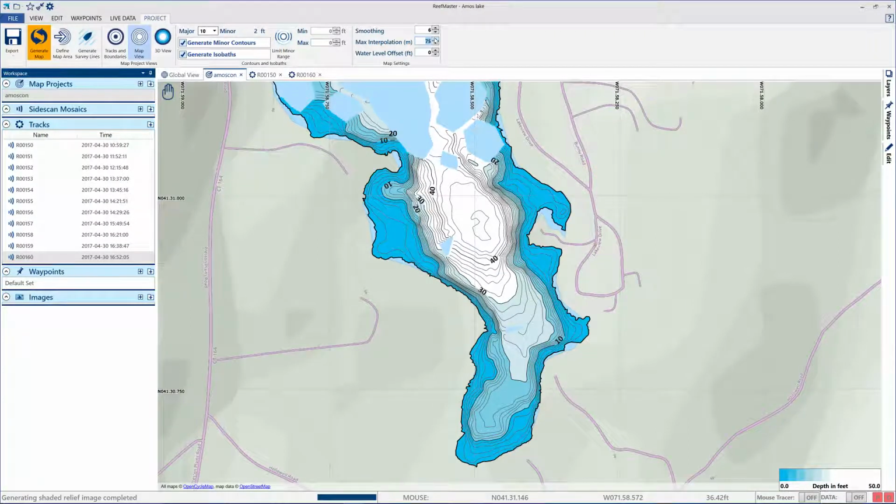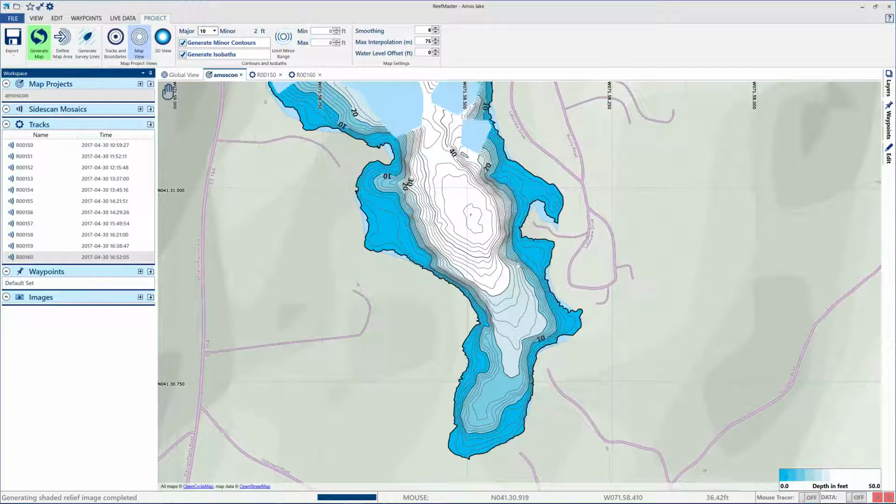But we're going to kick it up to 75 and regenerate, and that should fill in the missing spots decently on the southern half of the lake. And here we go.